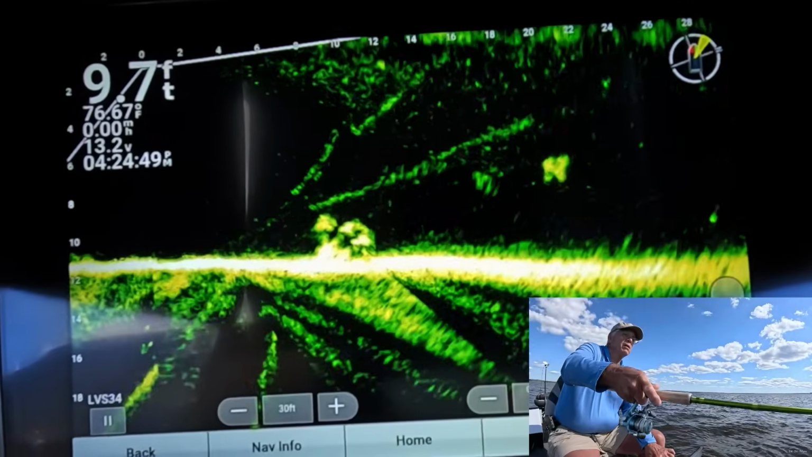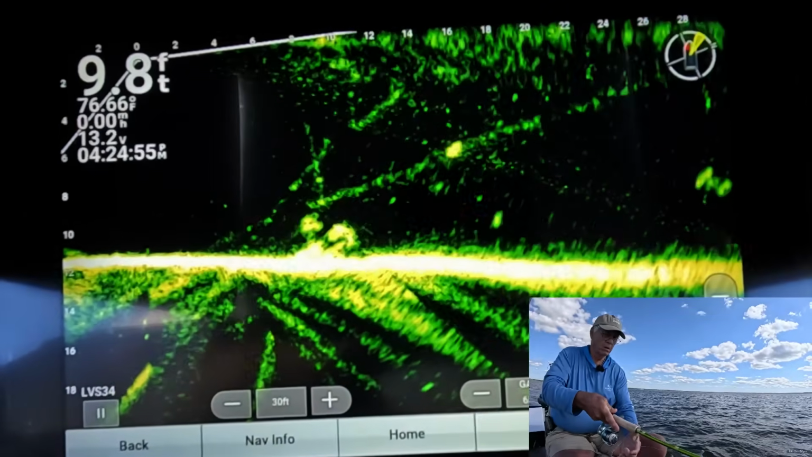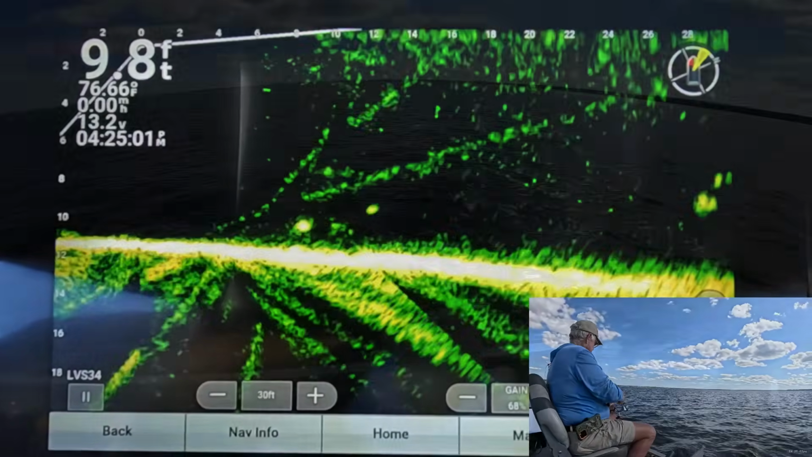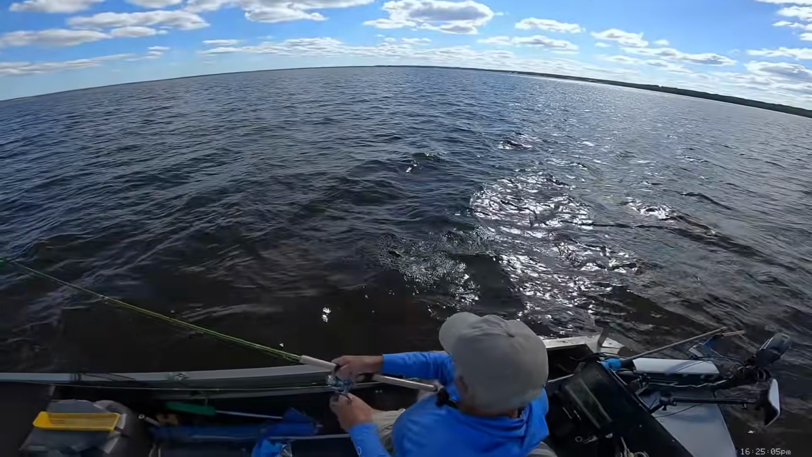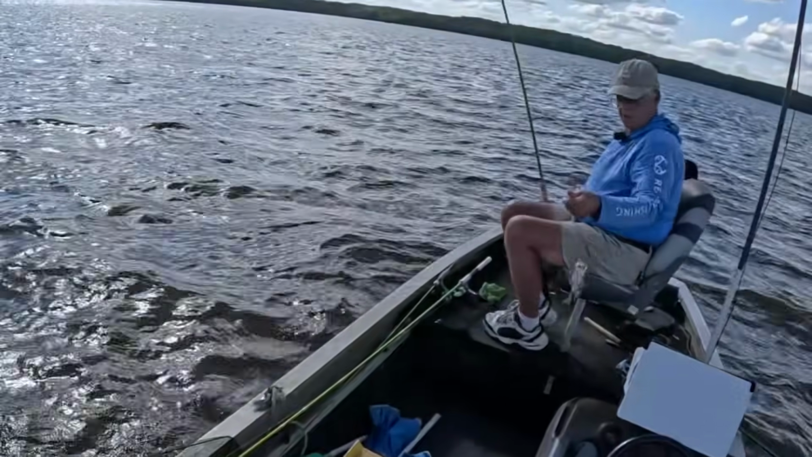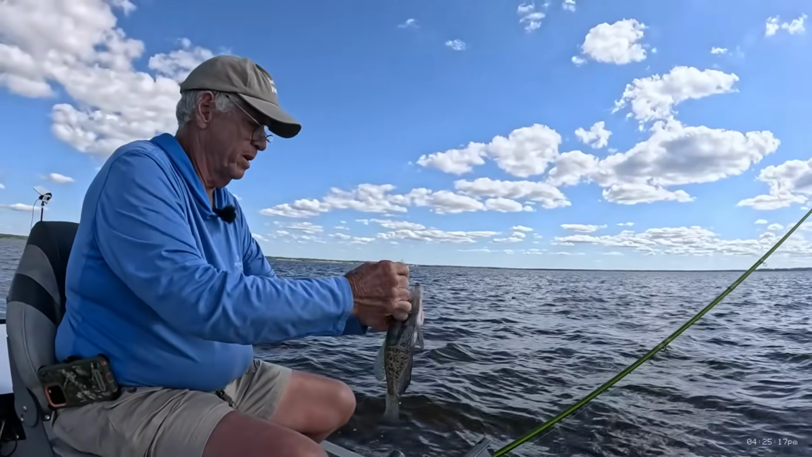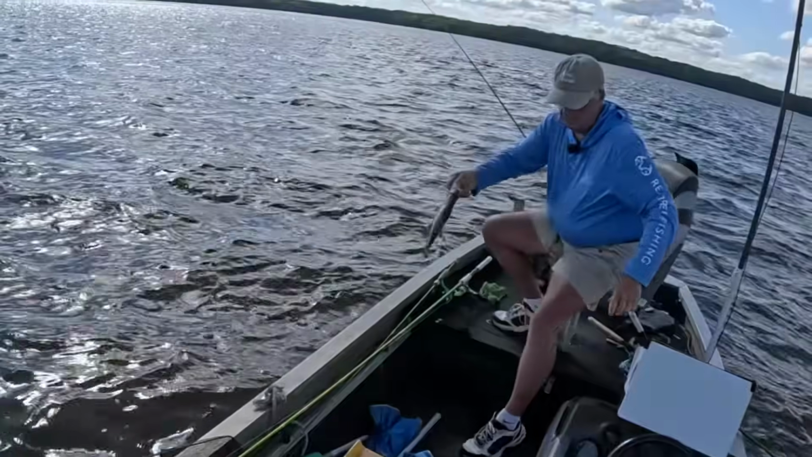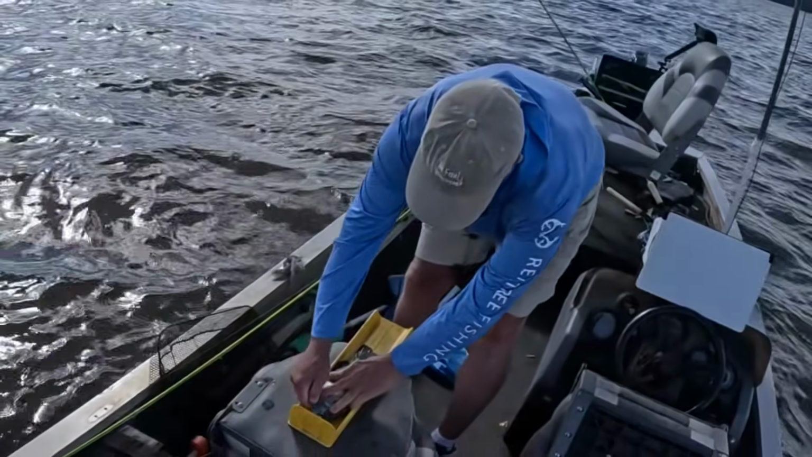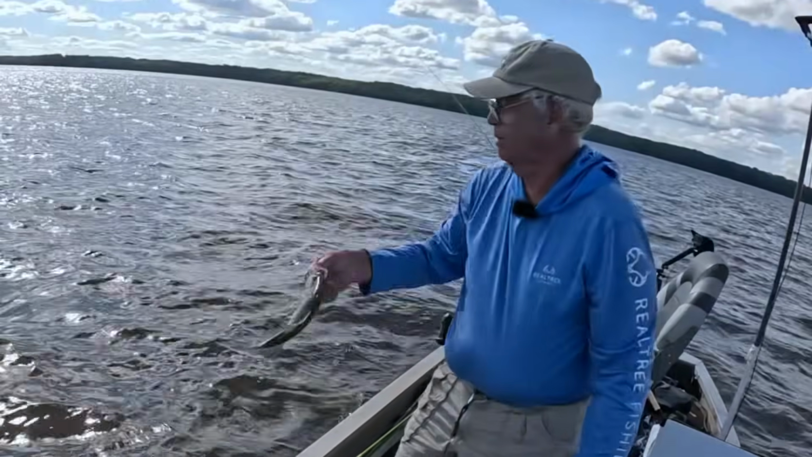I ain't even sure that's a crappie. He's big, whatever he is. Oh, we got it that time. Yeah, you got hooked that time. There he is. He was guarding down there. I'm gonna put you right back. Don't you worry about it. Let's go measure you real quick. He's probably still guarding his bed down there because you still got all your dark colors on. 12 inches. Ain't it 12 1/4? Yeah, 12 1/4 inches. All right, boy, get on back down there and do your job.